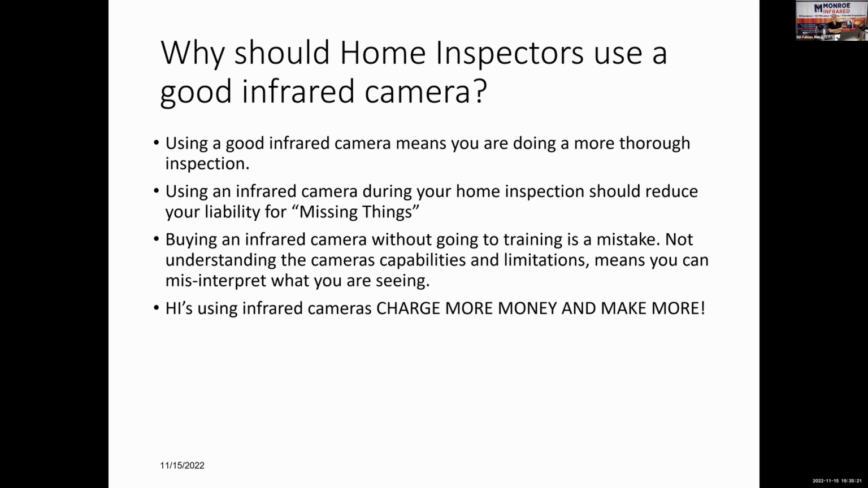But for those of you that have not ever attended the CRT class or gone to level 1 or level 2, what benefit does infrared have for a home inspector? Why should a home inspector even use an infrared camera? Because you're doing a more thorough inspection. I'm going to show you some examples coming up. You're not going to find that water in the carpet or that water in the ceiling unless there's a stain.